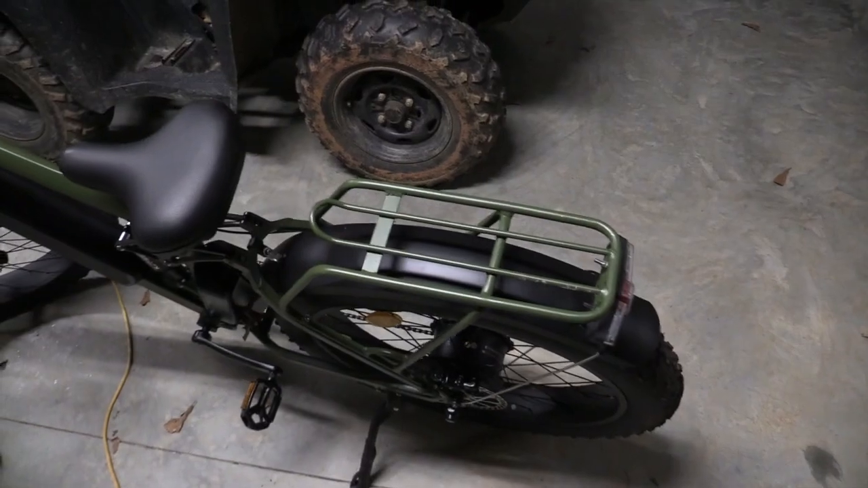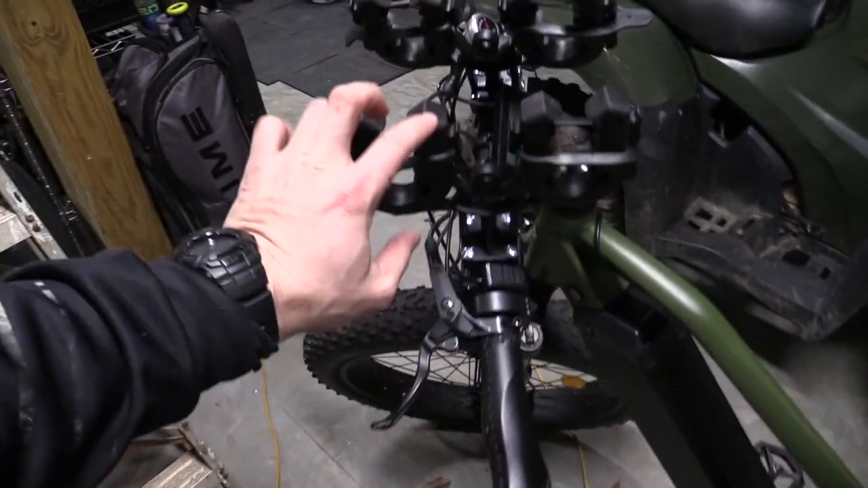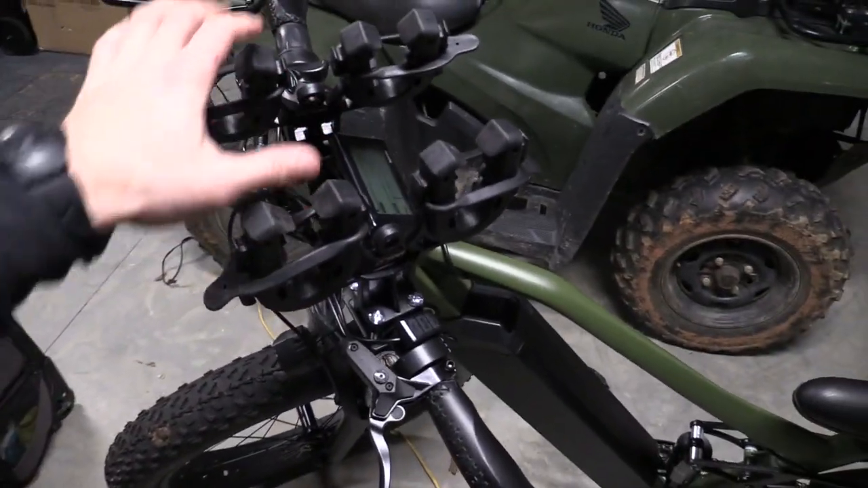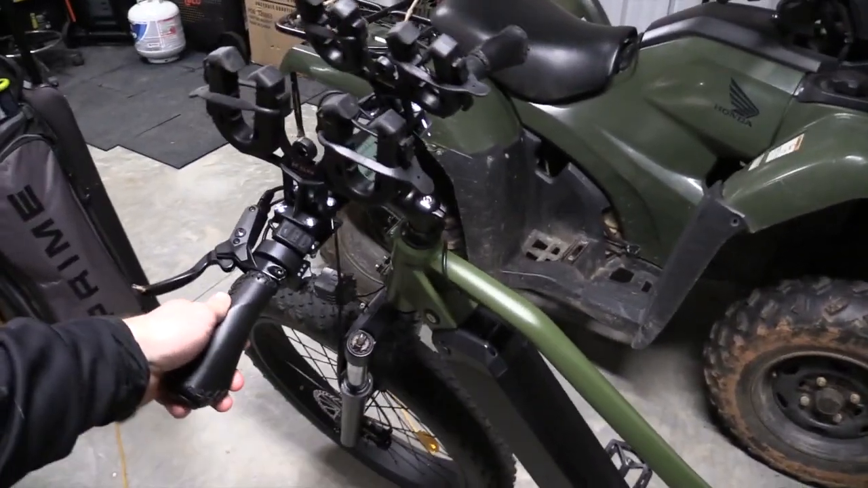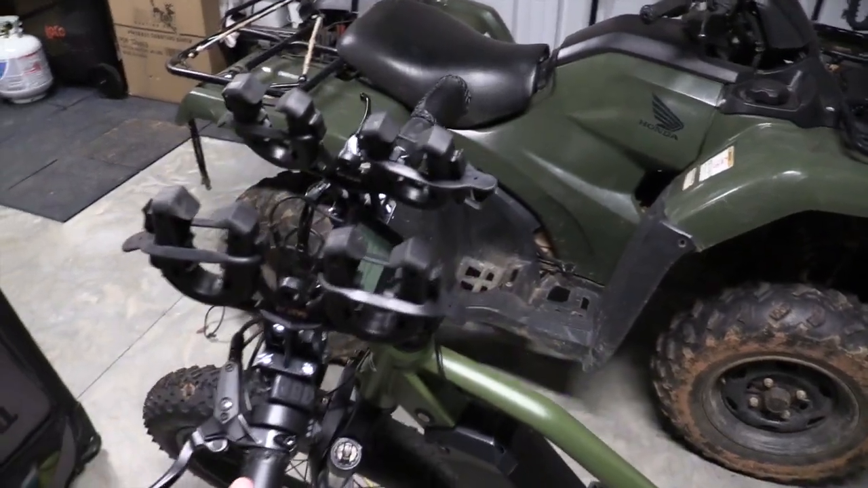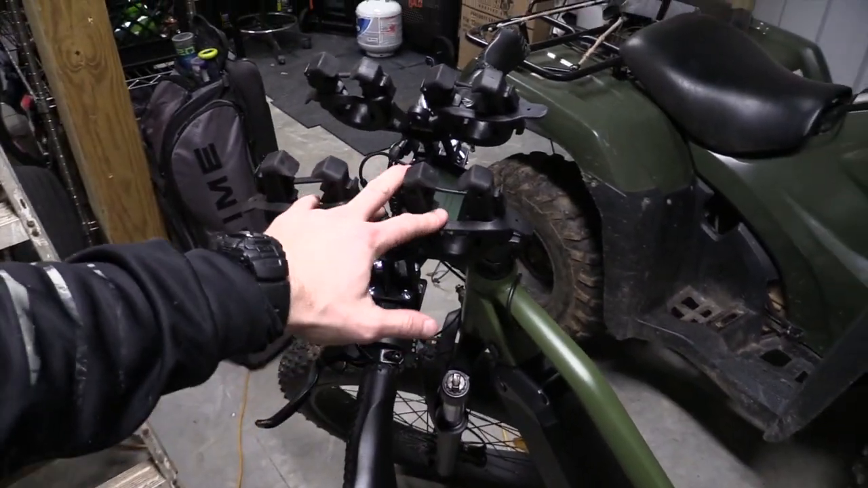And then the other thing that I'm super excited about is this bad boy right here. We have ourselves an e-bike. We got the gun rack on top, so I'm hoping that's going to be enough beef to hold that thermal gun, the AR, the Rock River Arms 243. Worst case, if I don't feel all that secure with that thing, then I'm just going to put it on my shoulder and roll with it.